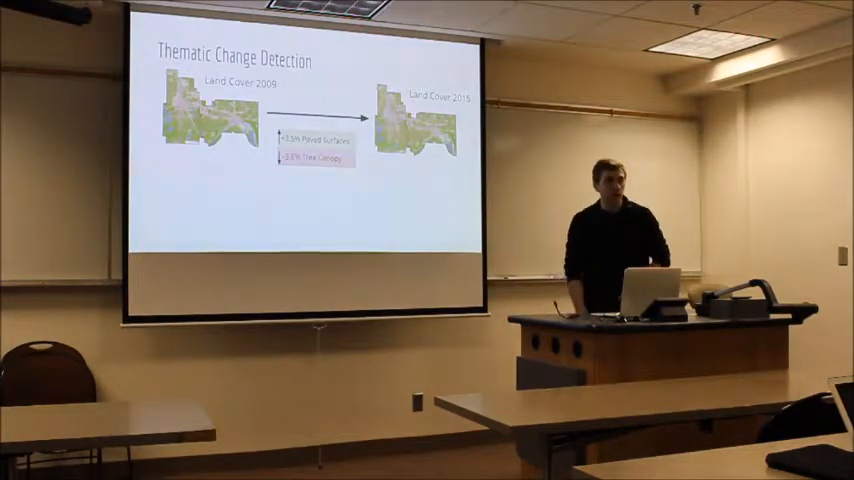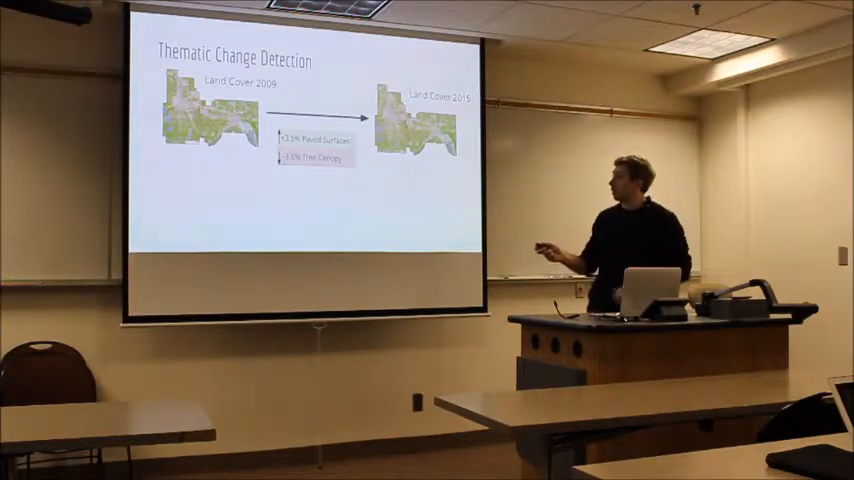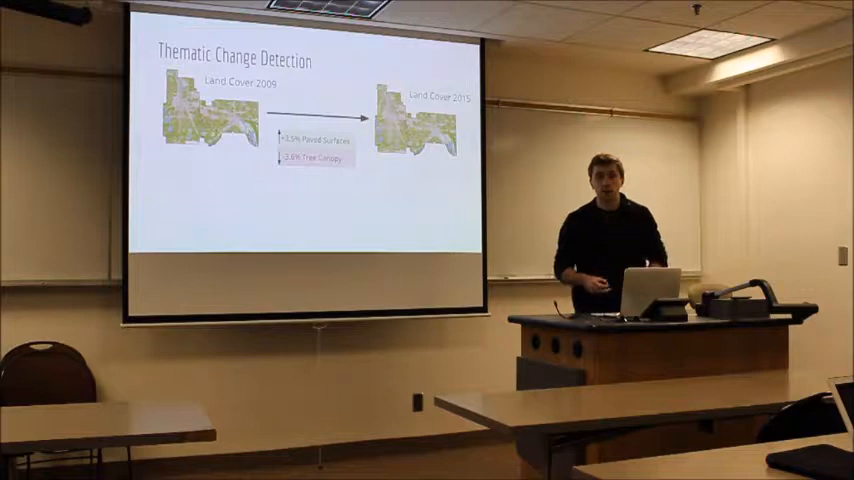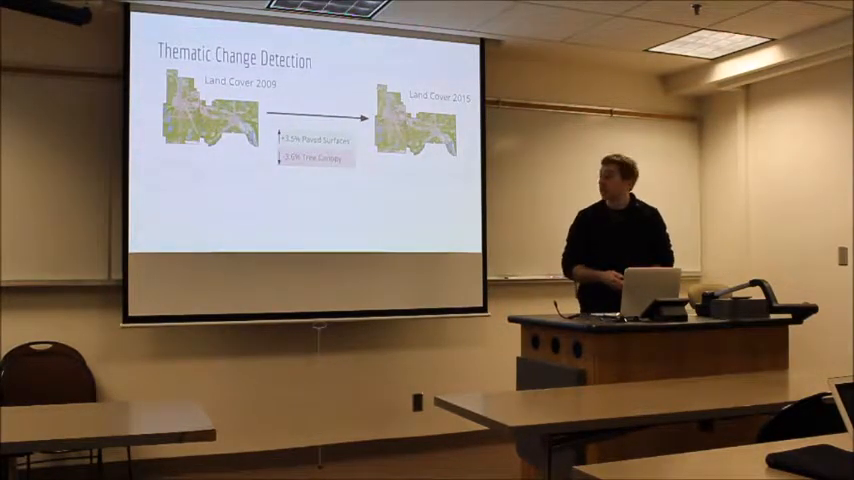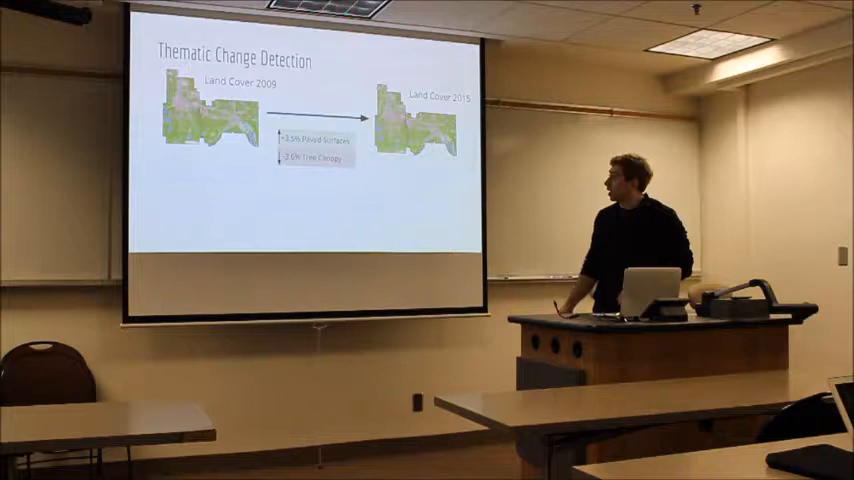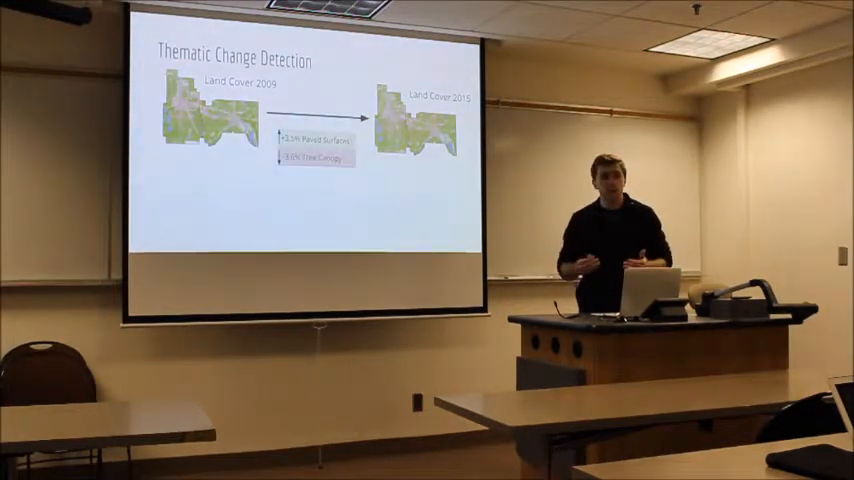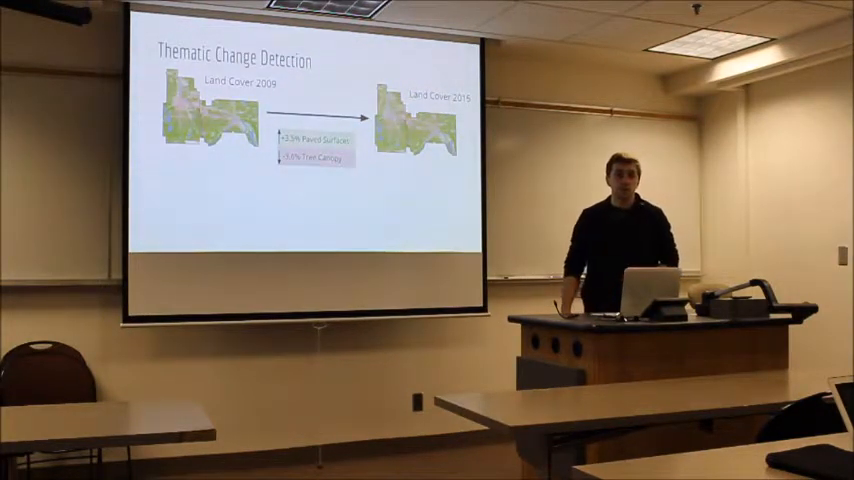So then I also wanted to look at how the landscape's changing. We have the pleasure of having the 2009 urban tree canopy assessment as well, which is assessed with different data, LiDAR data from 2007, and then compare that with our 2015 version of the land cover. And what we found was that there's about a 3.5% of the landscape decrease in tree canopy and about an equivalent increase in paved surfaces.